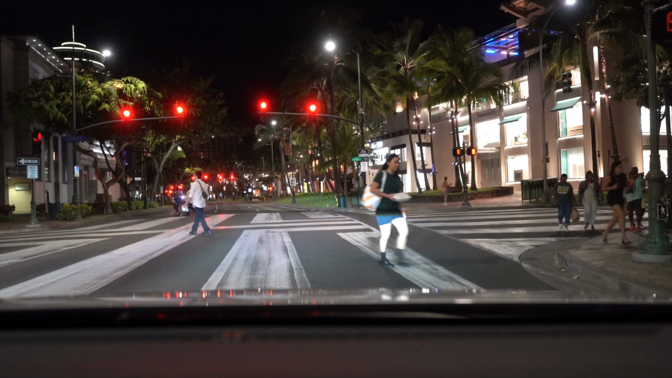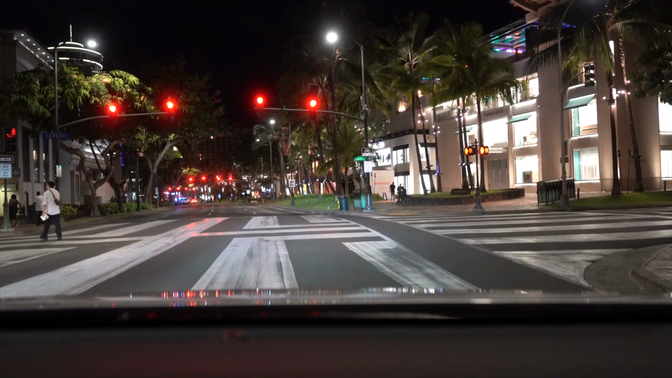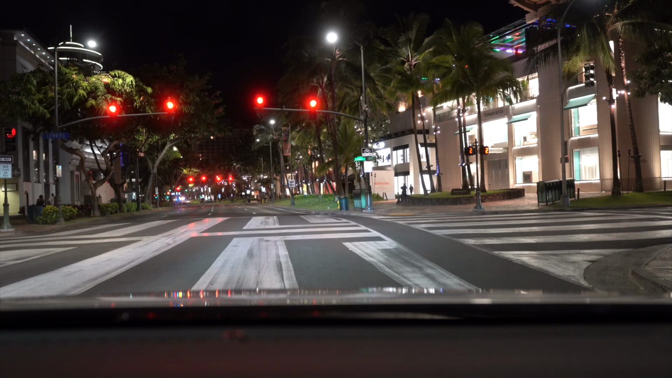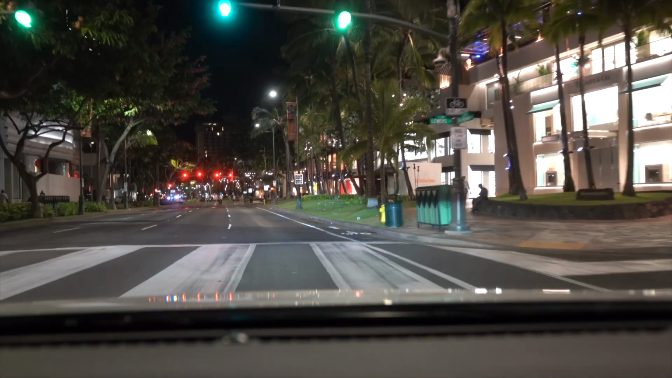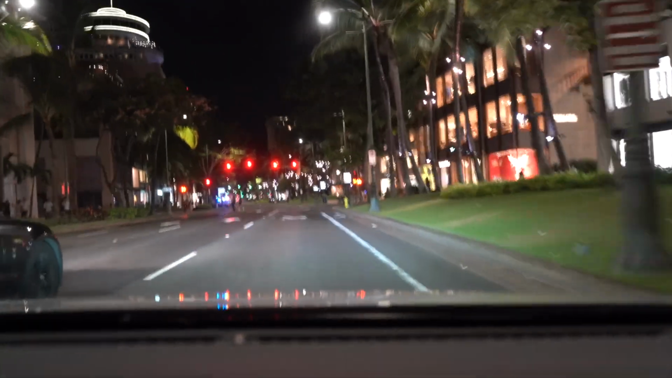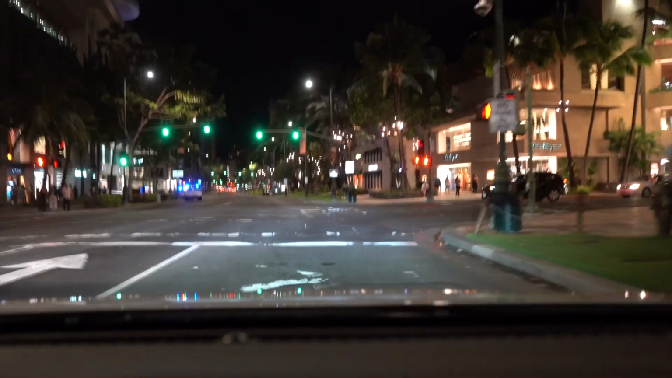But I'm going to go ahead and wait for this light to change, and then I'm going to go. If you notice this street right here, you can cross like you normally do from corner to corner, but you can also cross diagonally. That's really interesting. Alright, so there's a green light. Making my way. It looks like there's some police activity to the left-hand side, but I don't know exactly what's going on.